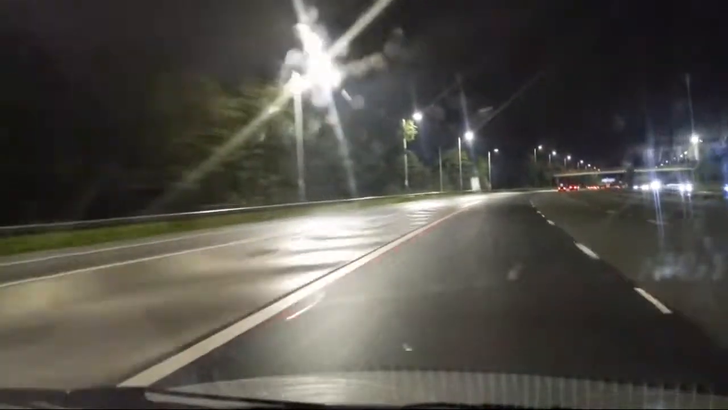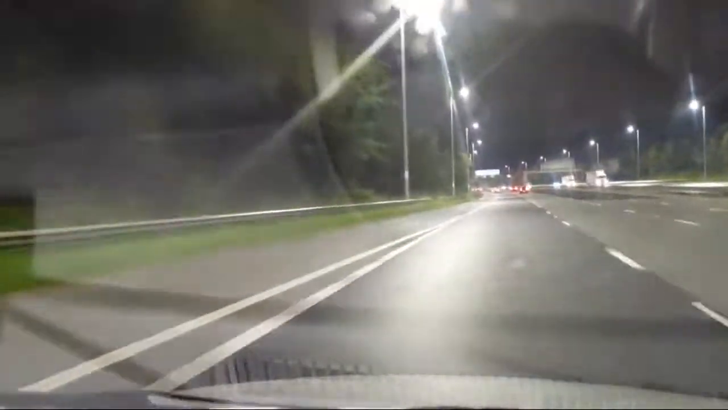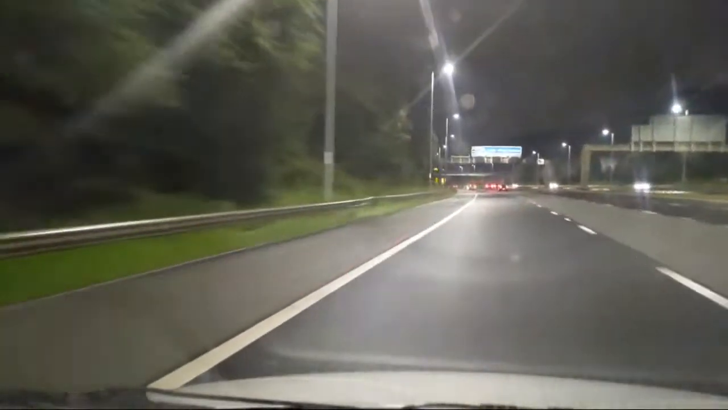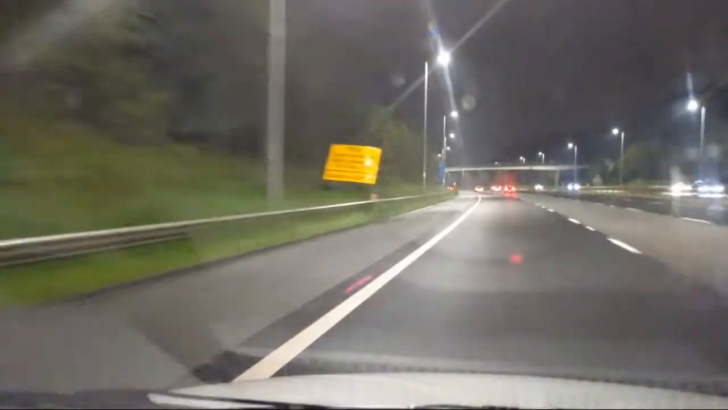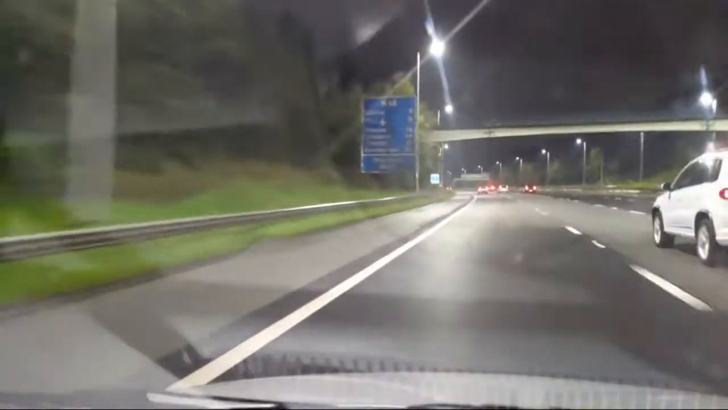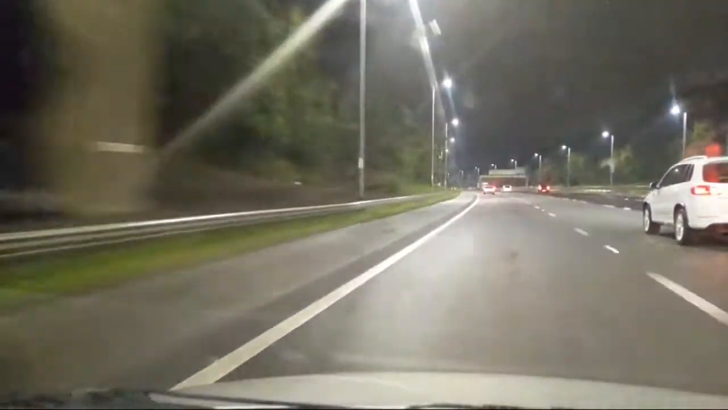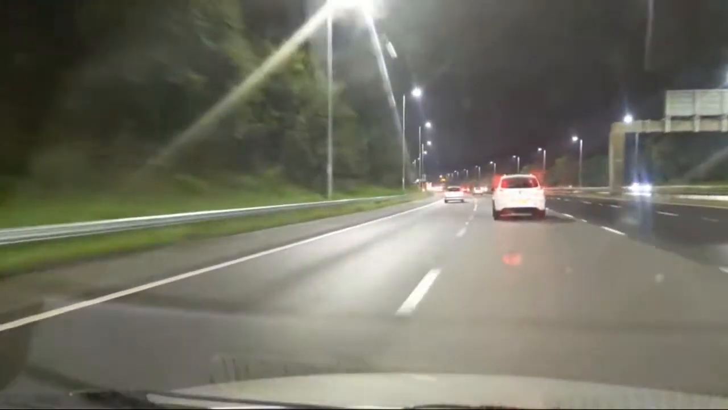Got a car coming up behind me in the second lane. We're on a 4-lane motorway at the minute. So what's this car doing behind me? It's coming for it. Just fine, there he goes. So he keeps going, and then I can pull out behind him to overtake this other car that's going quite slowly, that just caused a near crash ahead of me.